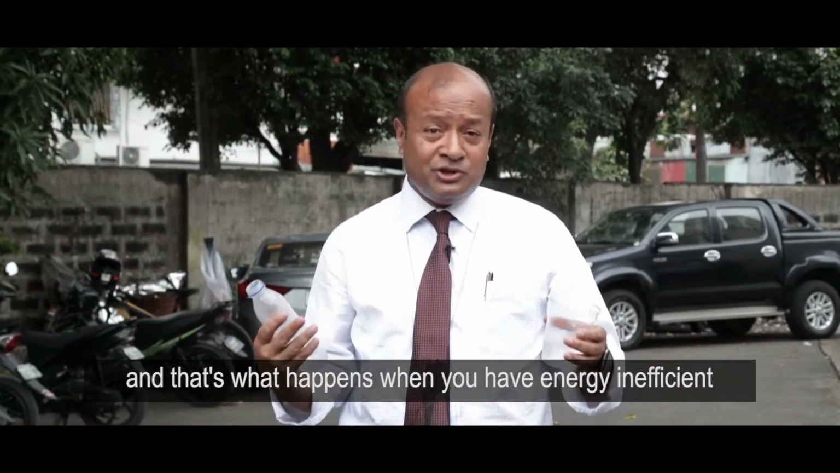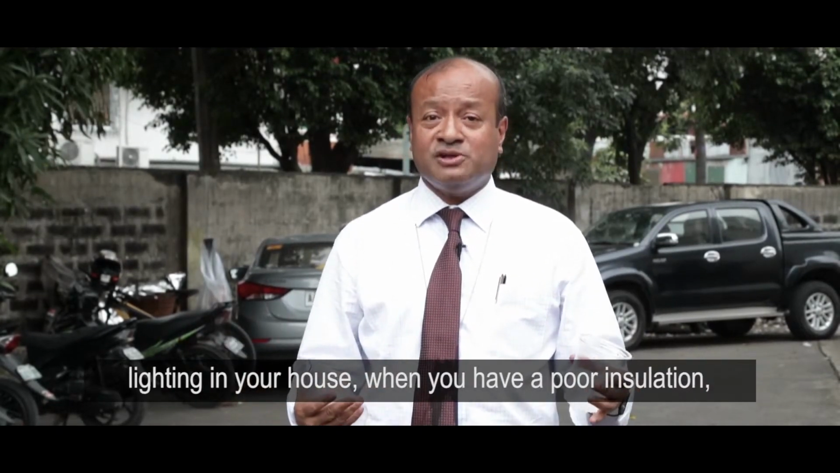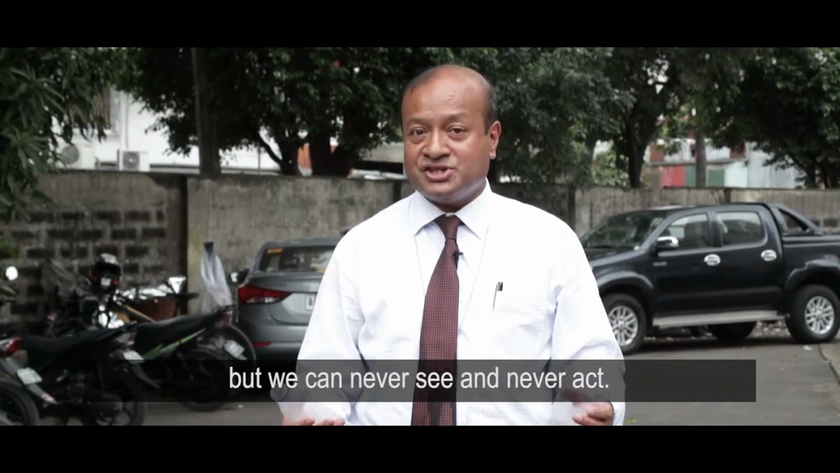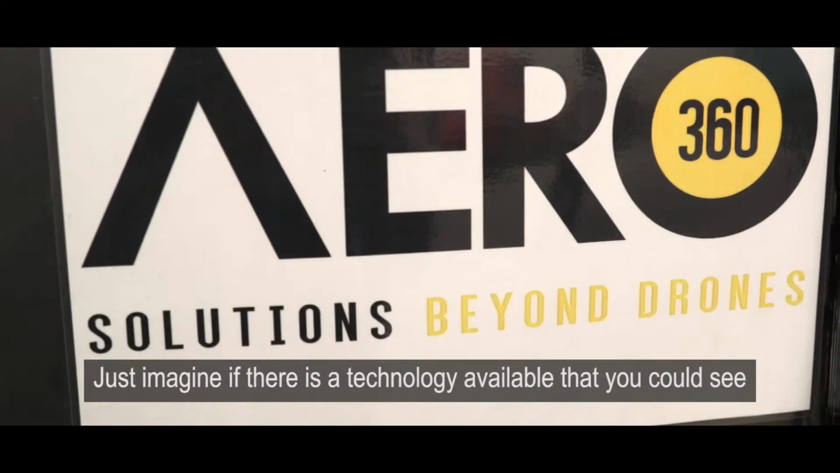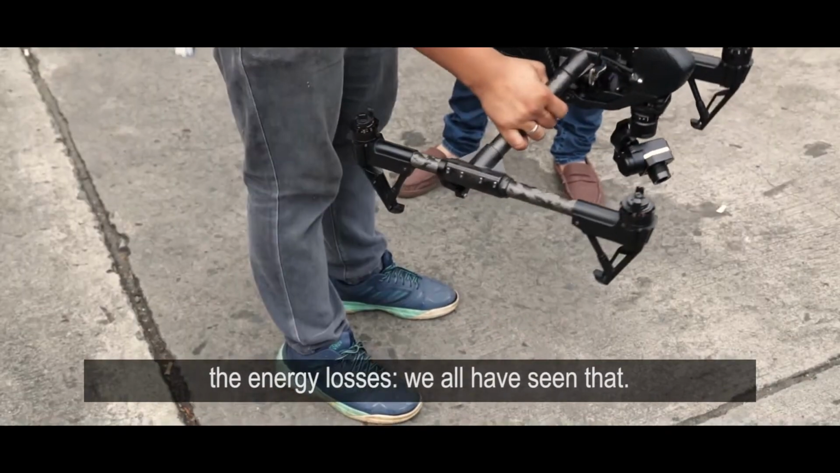And that's what happens when you have energy inefficient lights in your house, when you have poor insulation. Electricity losses are everywhere, but we can never see them and never act. Just imagine if there was a technology available that you could see the energy losses. We all have seen that.